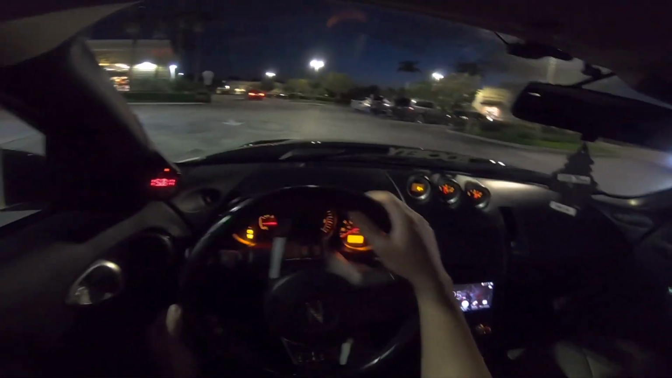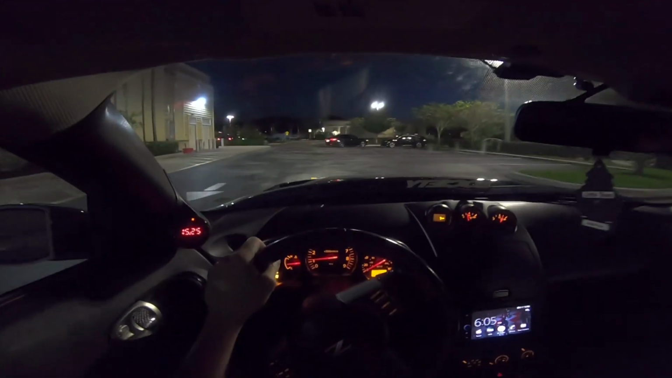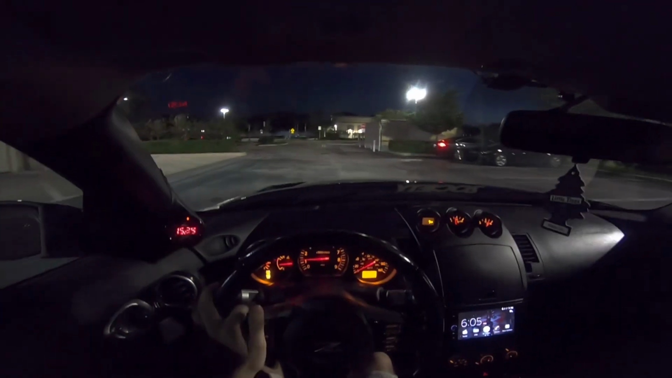I want to drive this car around these 4 days as much as I can, because the gas on this car has been the same for quite a while. So I want to put some new gas pretty soon. Let's see if I can find an empty spot with some light.